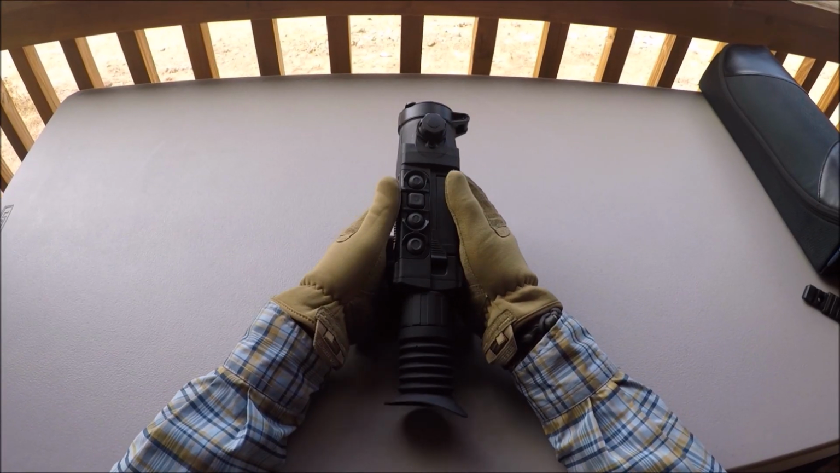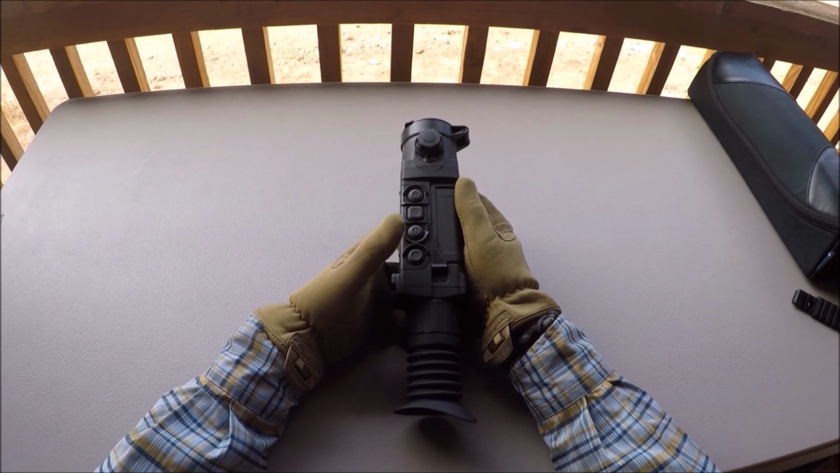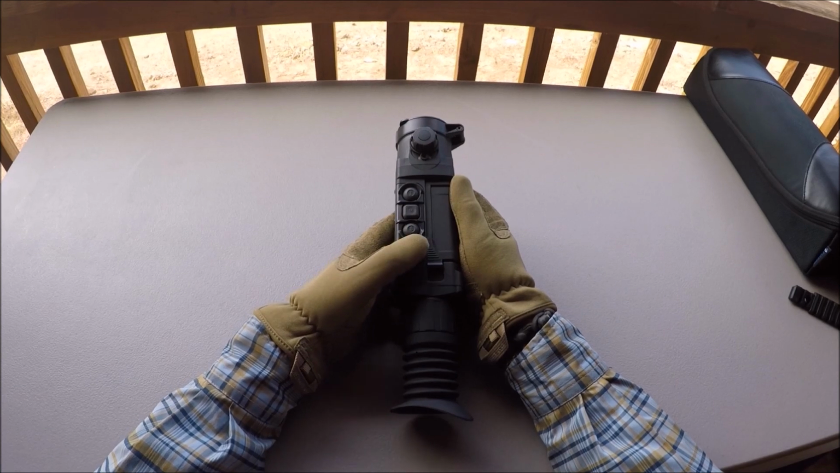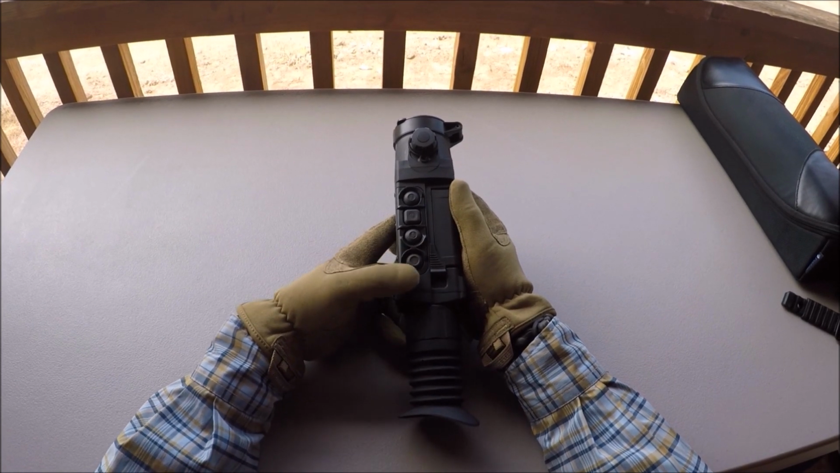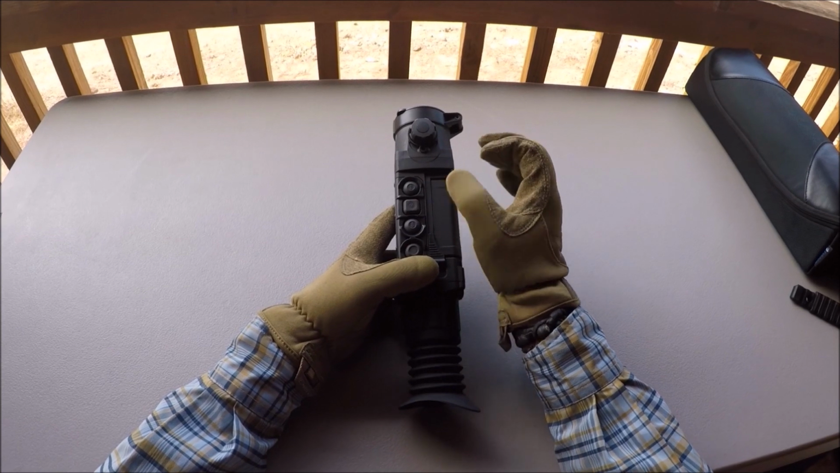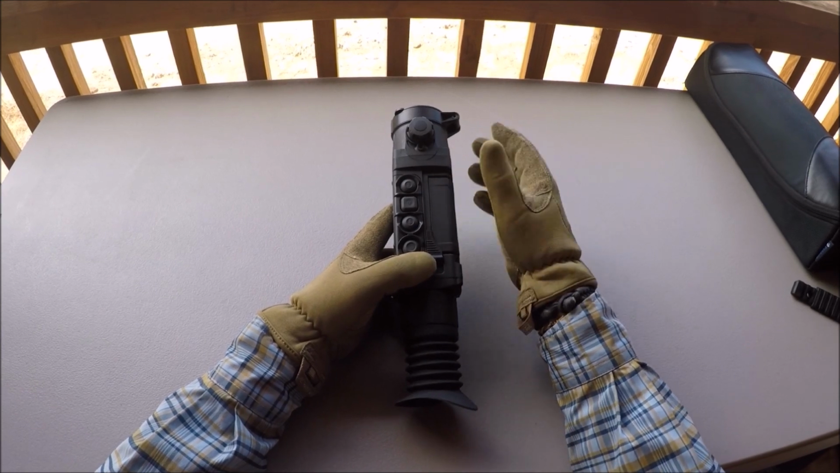The internal recording capability of the trail model is awesome. Just by pressing this button right here, I can start recording, or if I go to picture mode, I can take a snapshot. And that's great. It also has the ability, with the trail model, of gunshot activated recording. That's pretty slick, because once it detects the sound of that gunshot, it'll start filming right away. That's really great if you're trying to film a hunt or something like that.